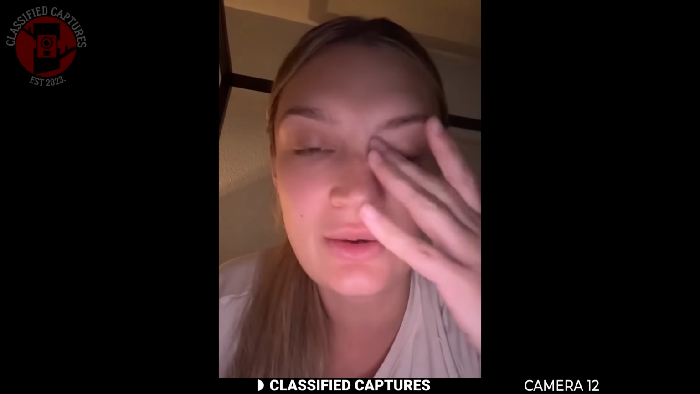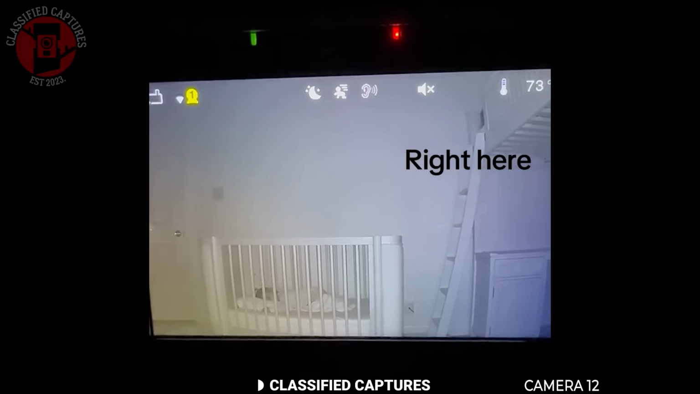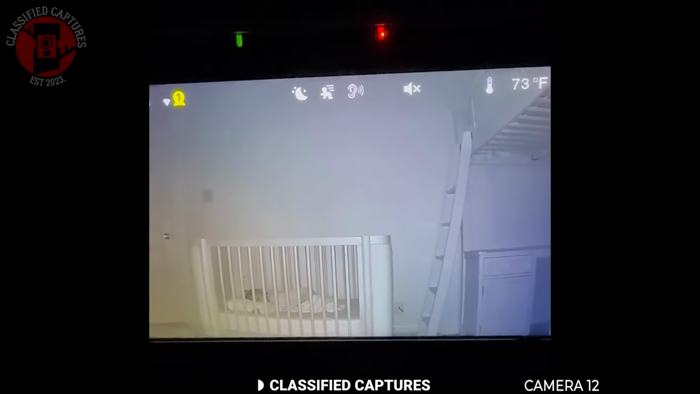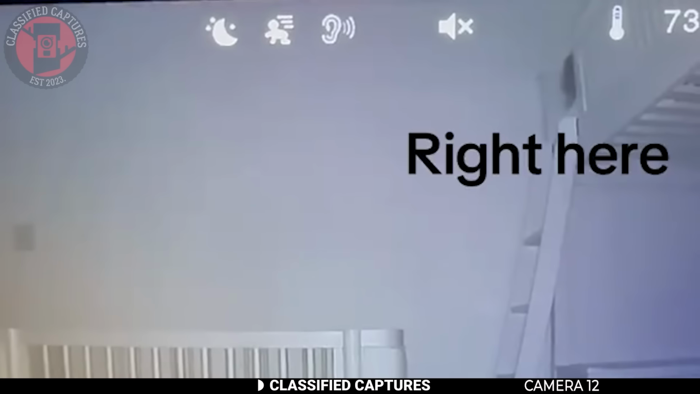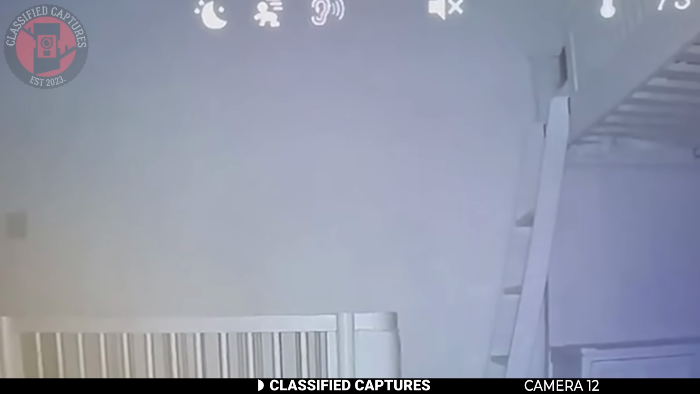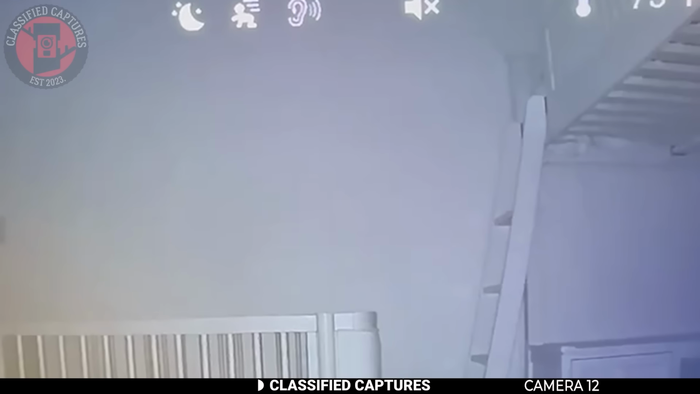Be careful with the things you buy, especially thrifted items. A woman recently shared a video from her baby monitor that left her completely terrified. Take a look. She said she was up late one night watching her baby sleep through the monitor. The crib was placed right across from the bunk bed, and as she watched the screen, something chilling happened.